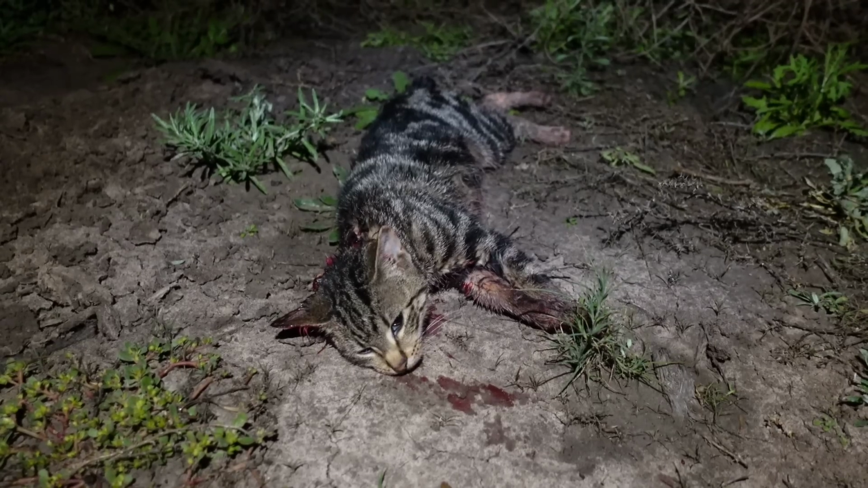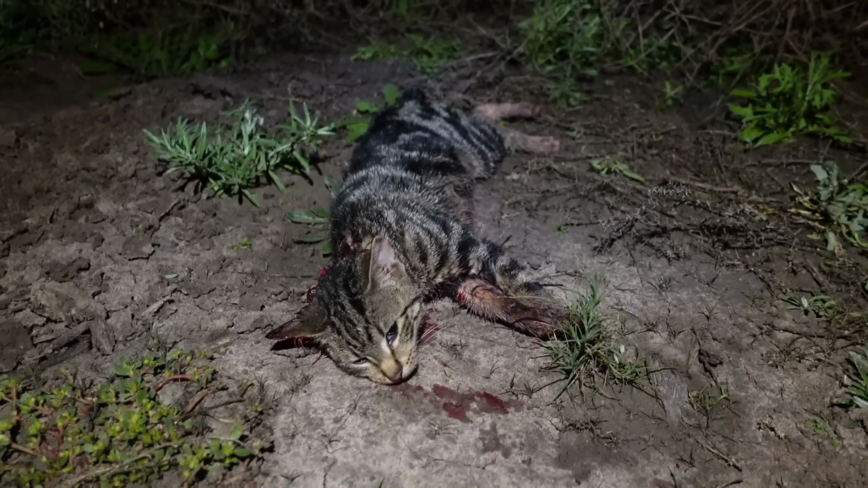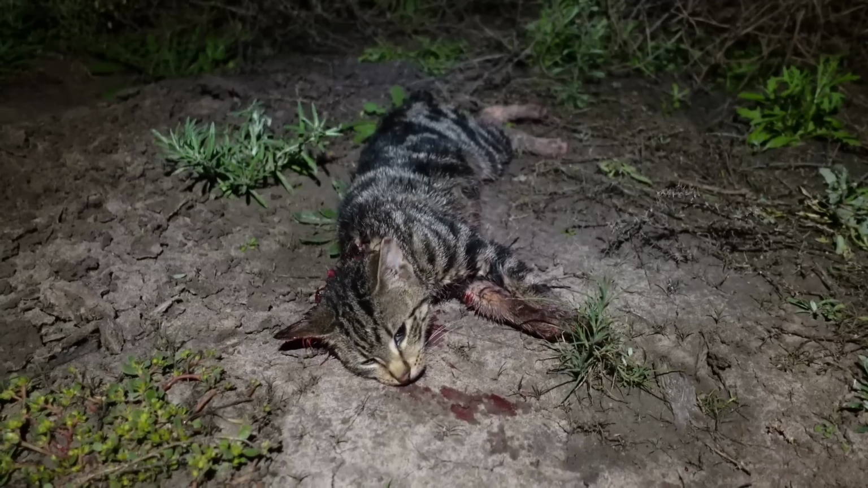Another feral cat down. Happy with that. I think I can just about drive home now. It always makes my trip nailing these feral bastards.